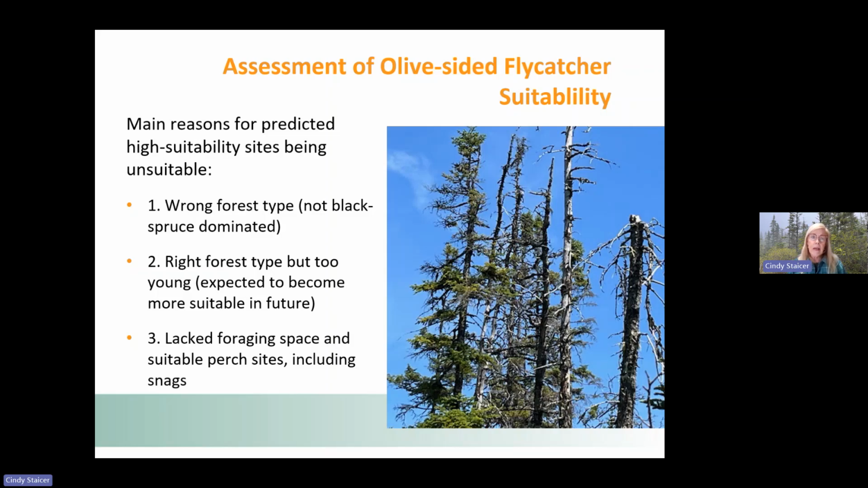The main reasons that high suitability sites for olive-sided flycatcher were not actually suitable were that they were the wrong forest type. For example, they were not black spruce dominated sites. They might have been the right forest type, but it was too young. There were quite a few sites like that, but those sites are expected to become more suitable in the future.